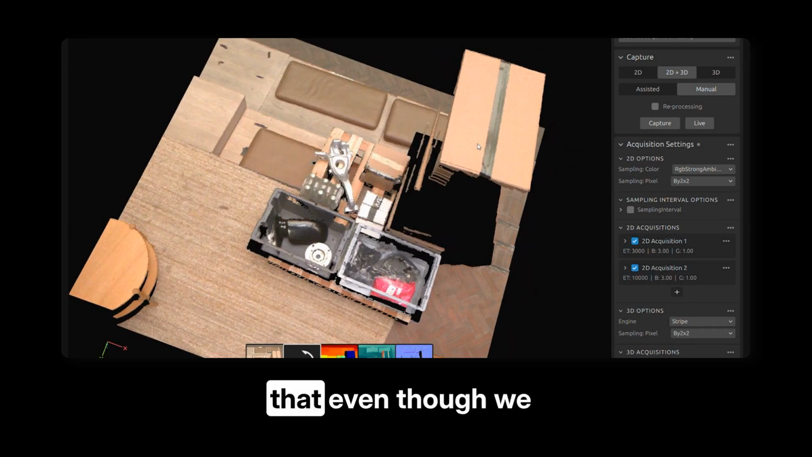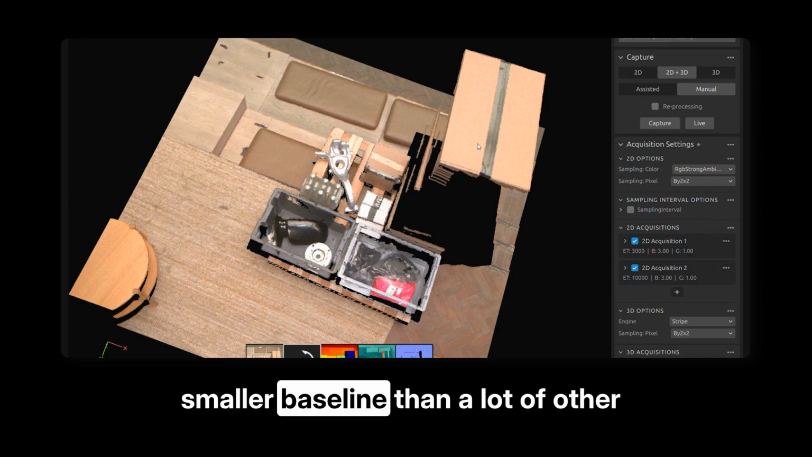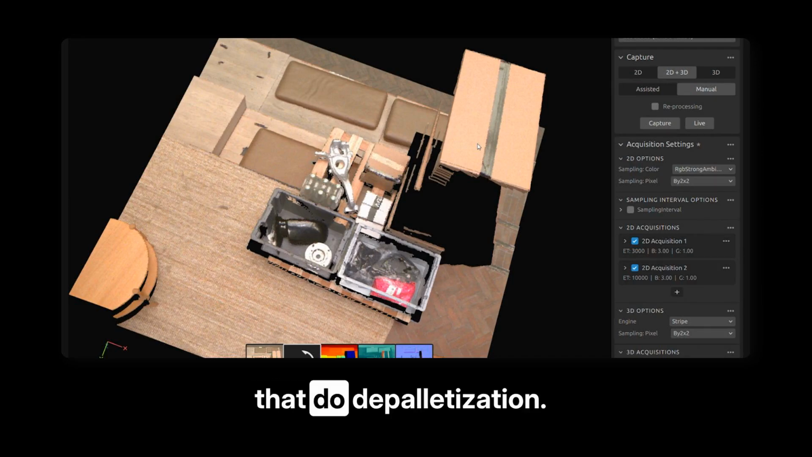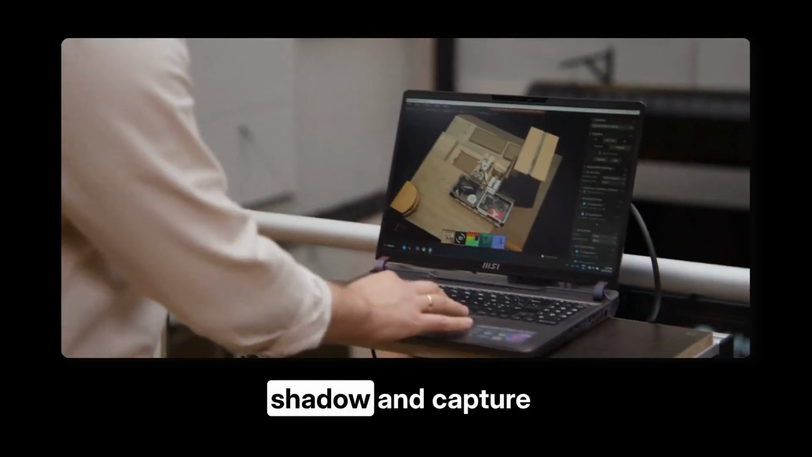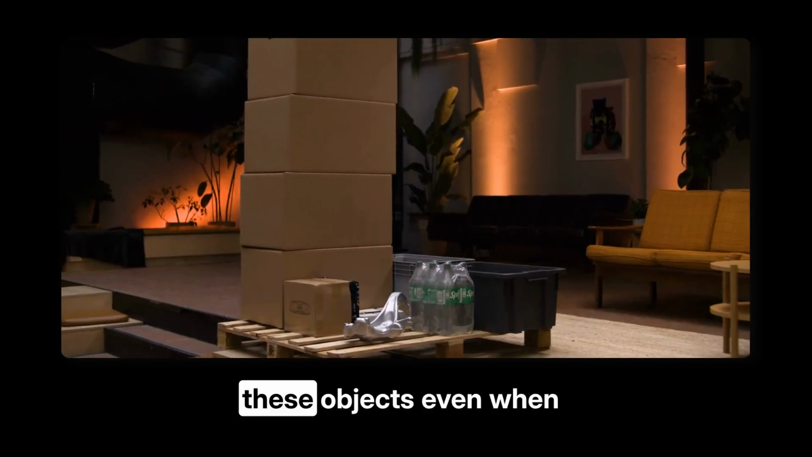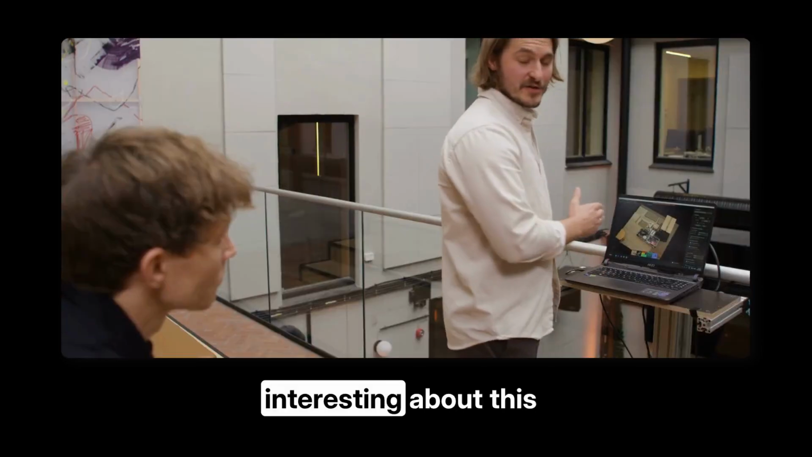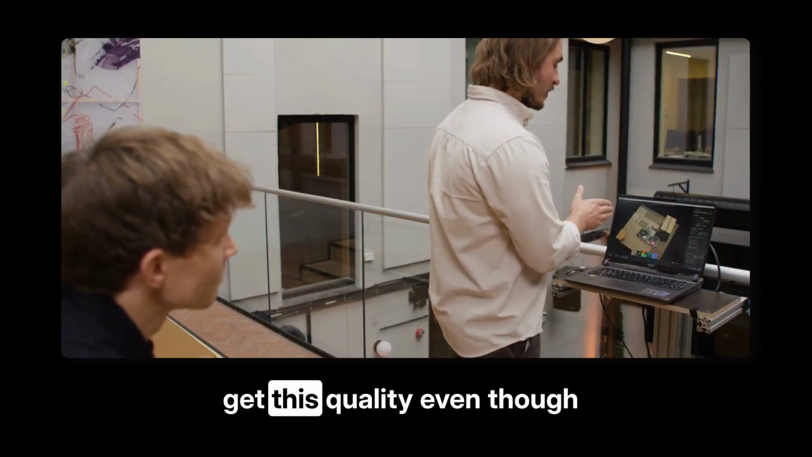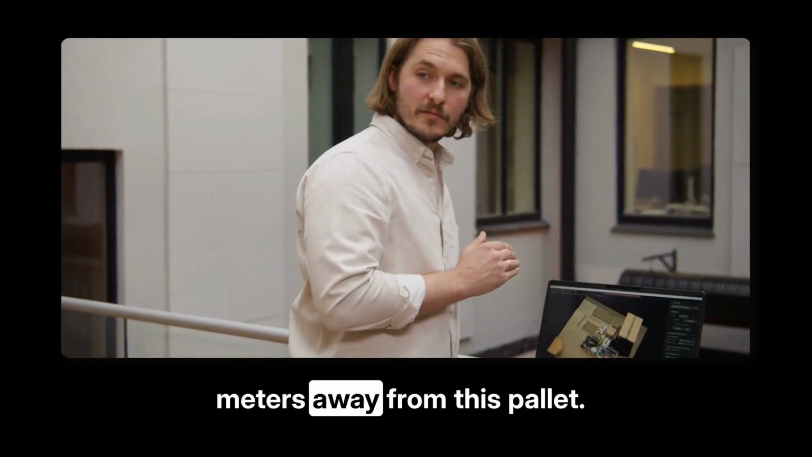So I want to point out that even though we doubled the baseline from the 2+R series, it's still a much smaller baseline than a lot of other structured light cameras that do depalletization. So that allows you to not have projector shadow and capture these objects even when there's very tall objects next to it. But what's really interesting about this point cloud is that we get this quality even though we're greater than 4 meters away from this pallet.